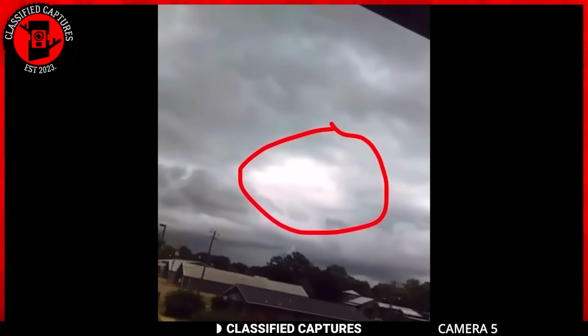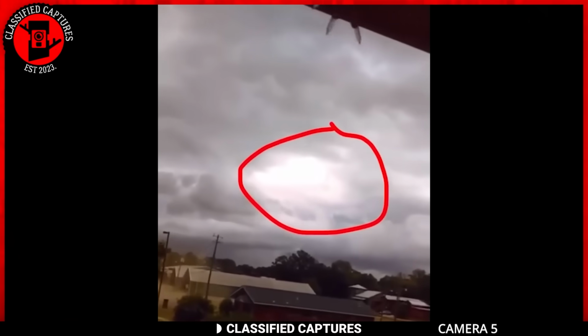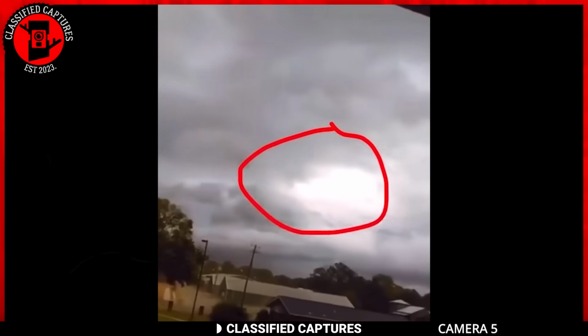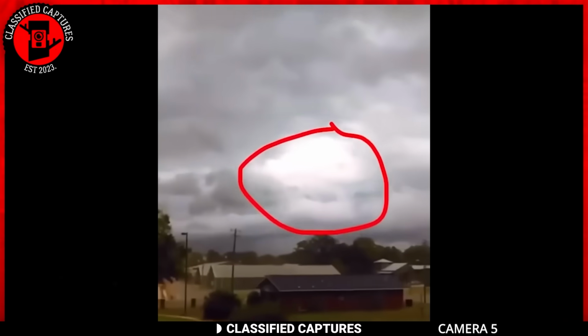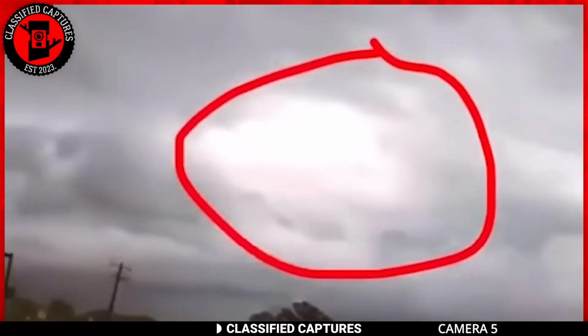Now, here's a story that takes a turn into the unexpected. A woman was going about her business when suddenly she looks up to the sky and spots a figure walking on the clouds. It's faint, so you may have to squint to see it.